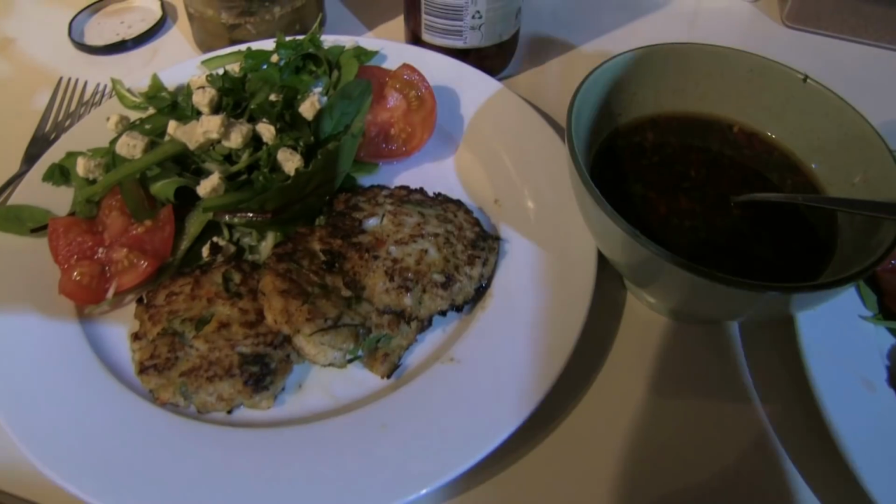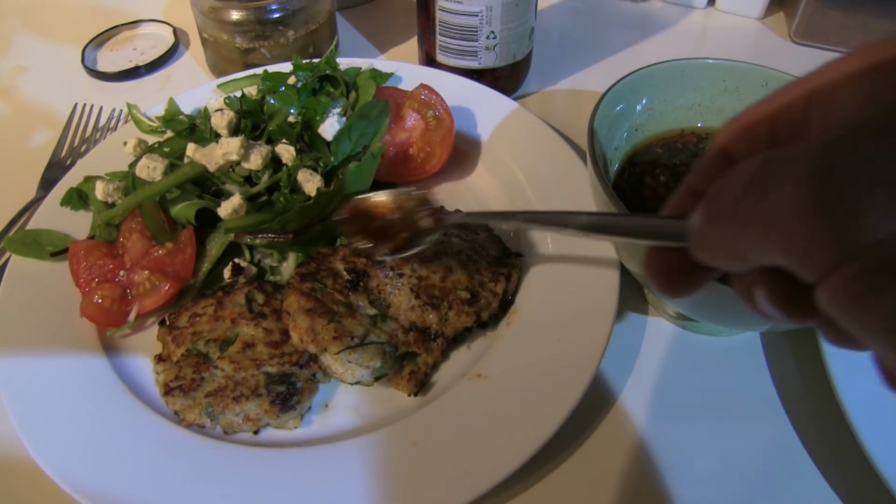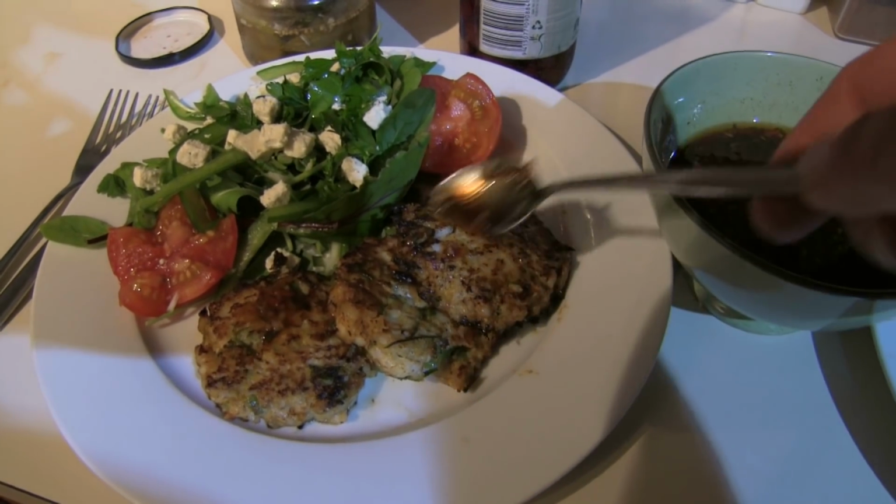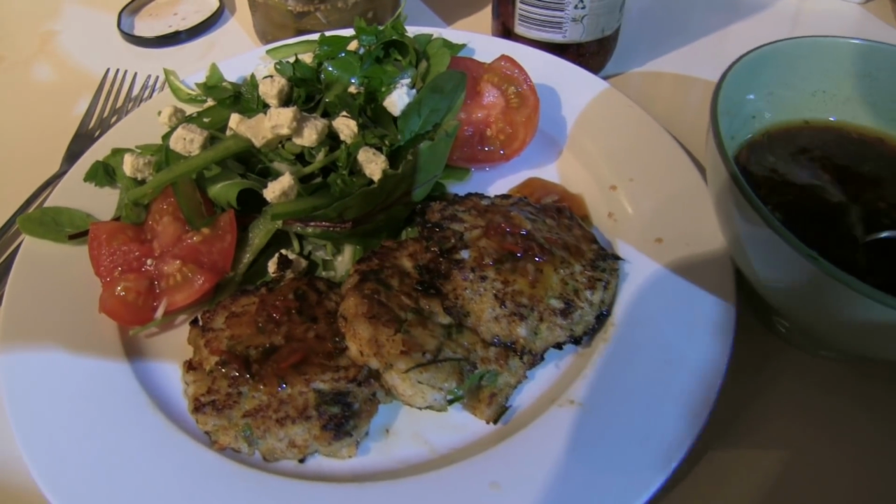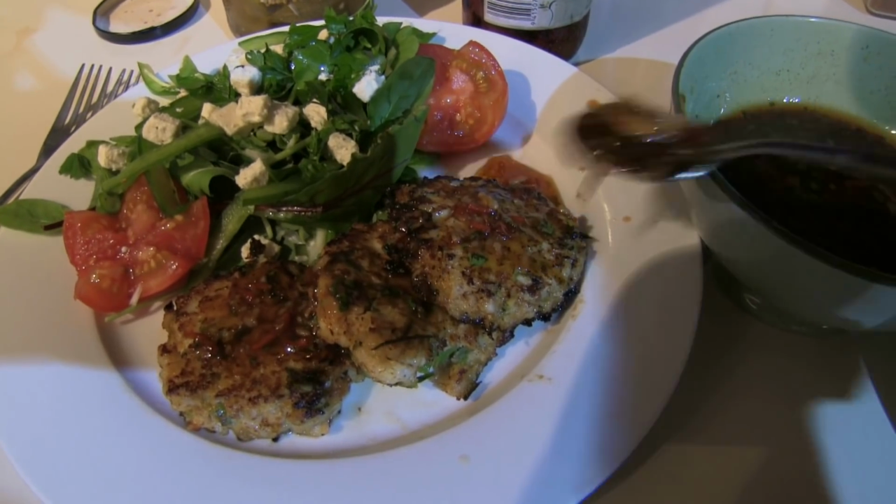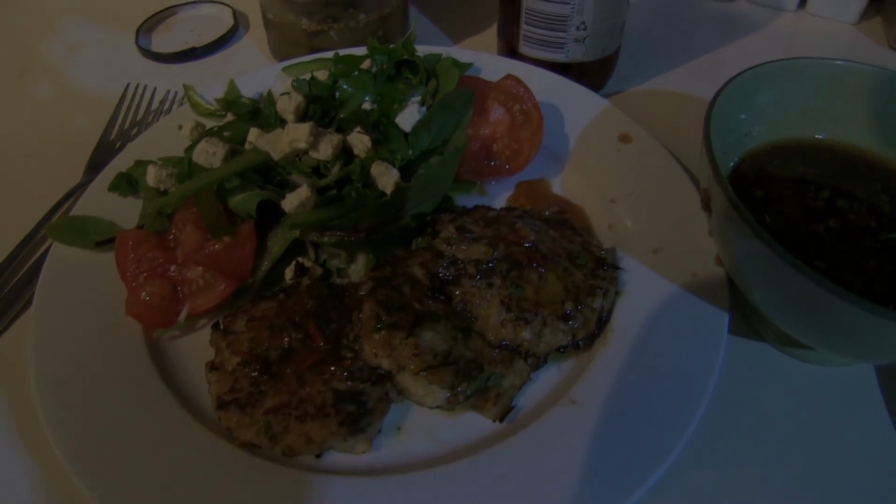Drain the fish cakes quickly on some paper towels before serving with a fresh green salad, then drizzle with our pre-made dressing, and this can also be put onto the salad. The flavours of this dish are just spectacular, and you will absolutely love having your snapper done like this.